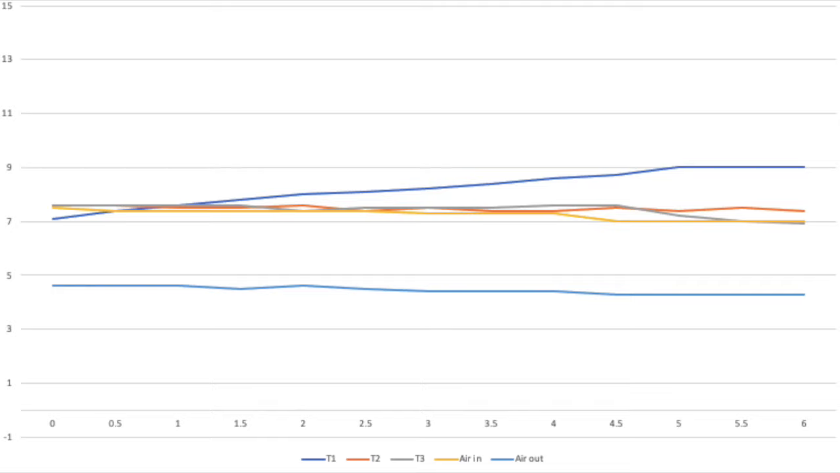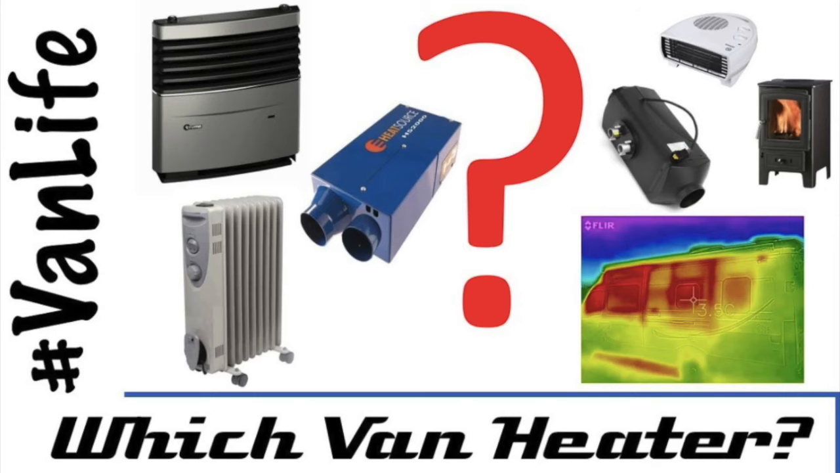So, does it give out heat? Yes, it does, if you sit right on top of it, and even then it's only a couple of degrees. So there are far better ways to heat your van, and you can check those out in our video here. Or if failing that, you want a simple way, a sleeping bag, jumpers or a few blankets are so much more effective at keeping you warm.